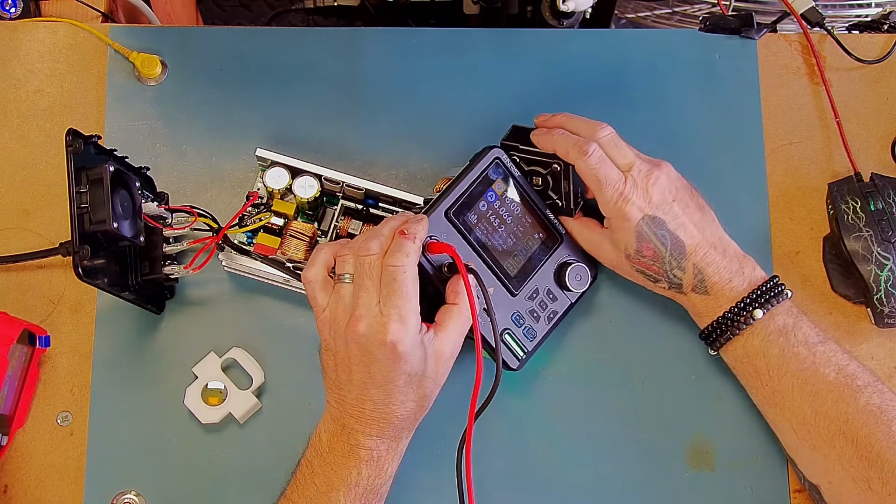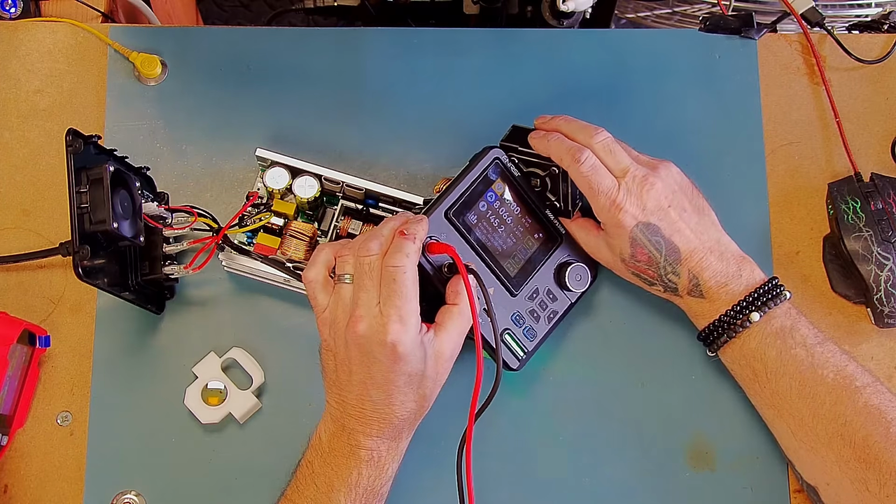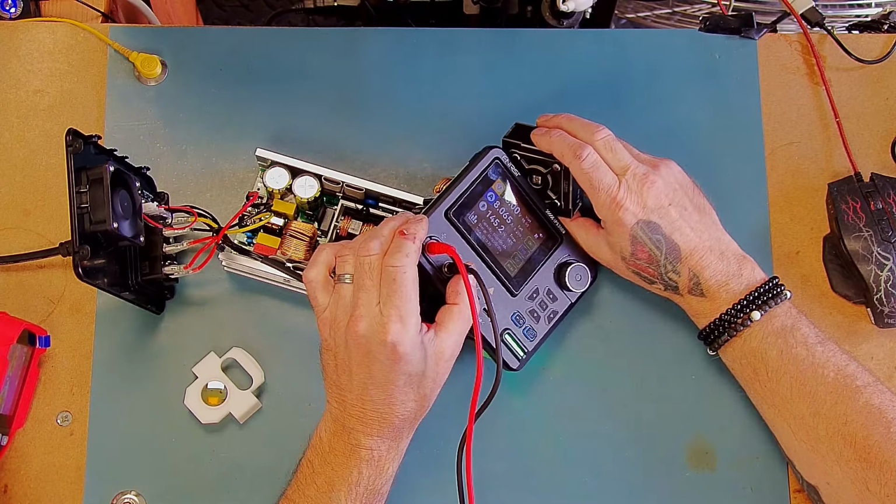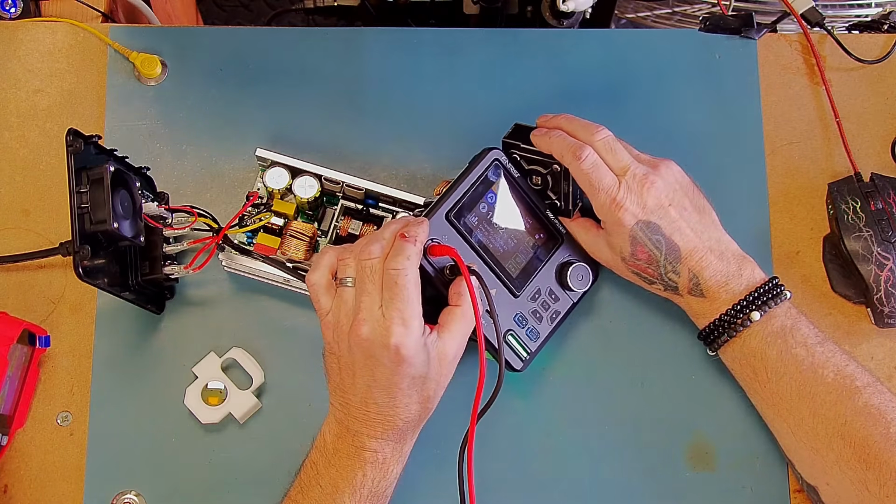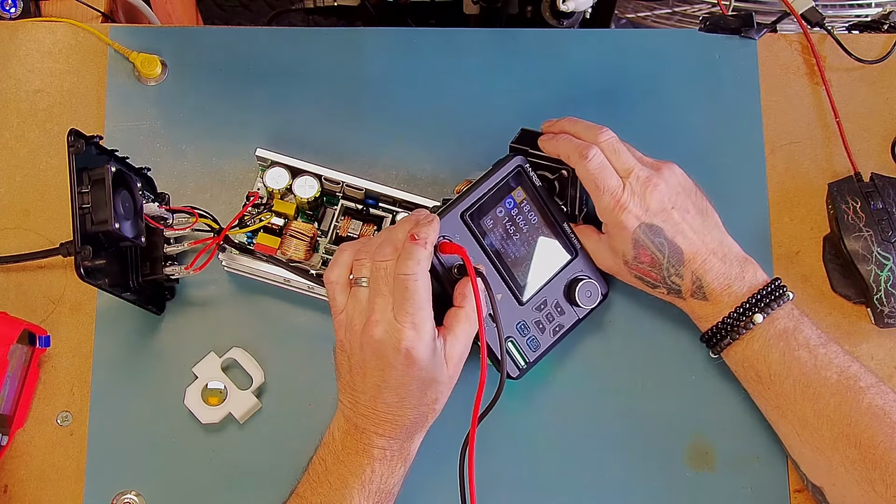And let's turn the fan off. 38, 39, 40, 41, 42, 43, 44, 45, 46. I'll wait for it to get to 50 and then I'll put the fan back on.